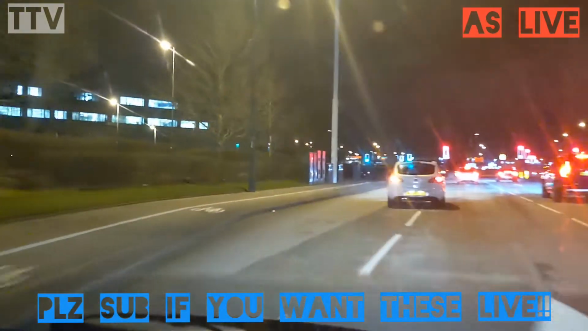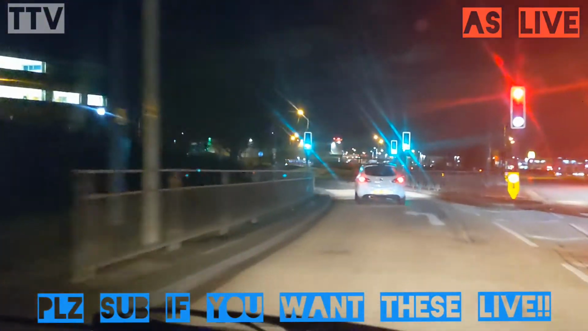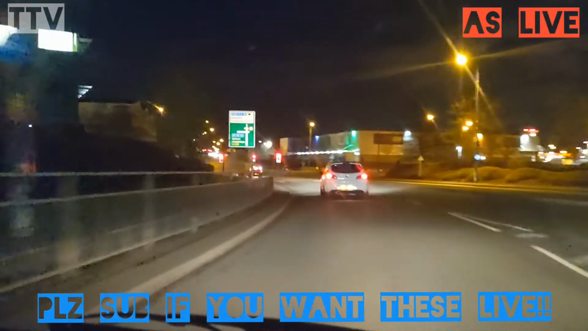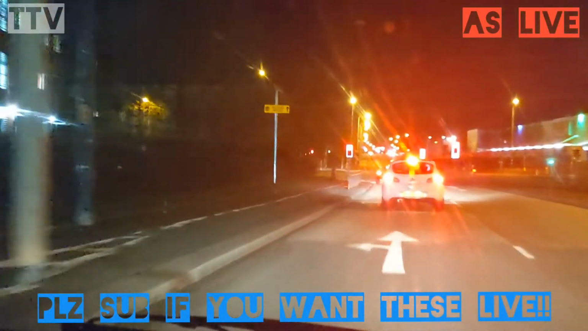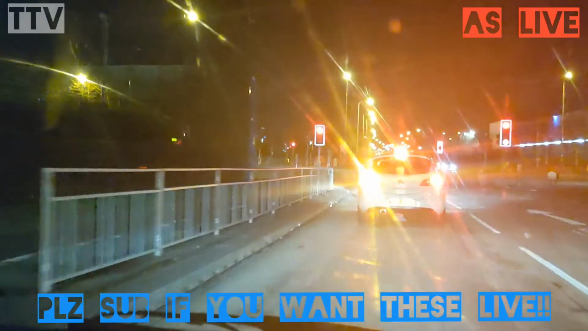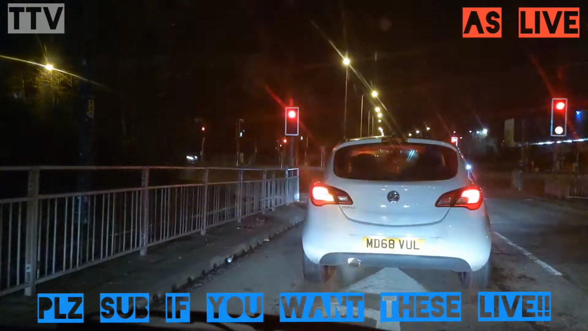This way. To be fair, it's the only way you can go. There's no point indicating. One of my new gripes that I really get annoyed with is people braking. I mean, obviously you brake for red lights. I'm not gonna argue about that. But when people are following people and they're always braking, it's like, can you not see what's going on in front of you?